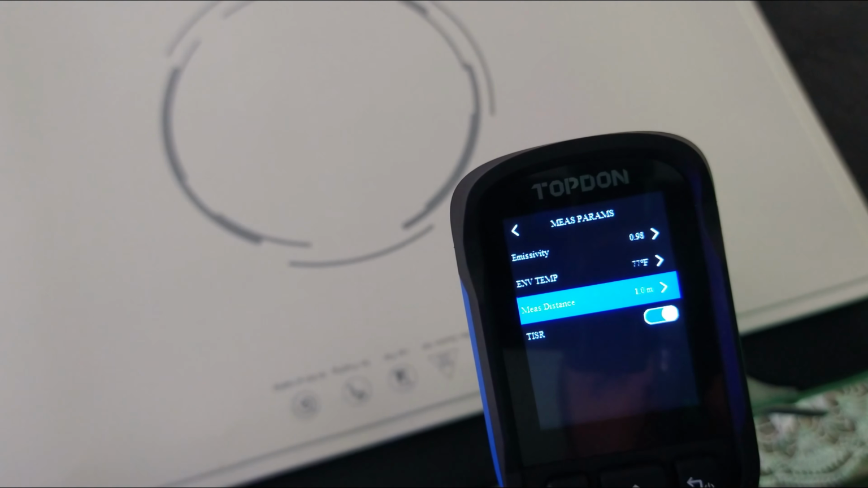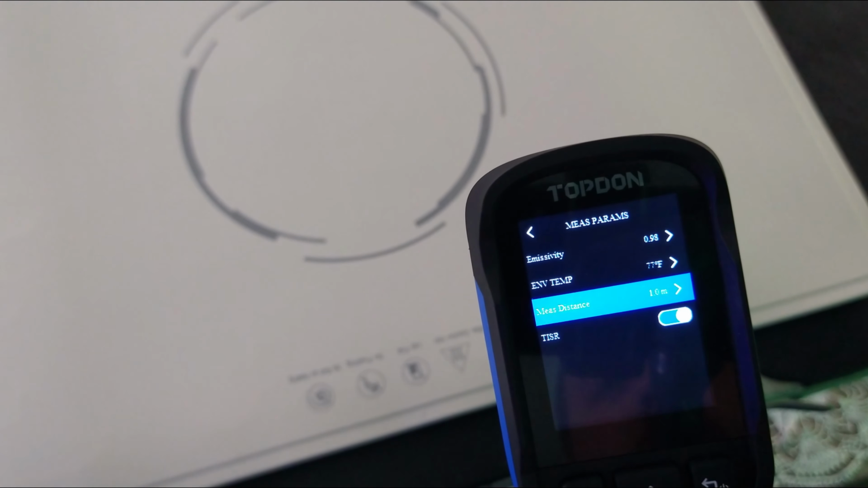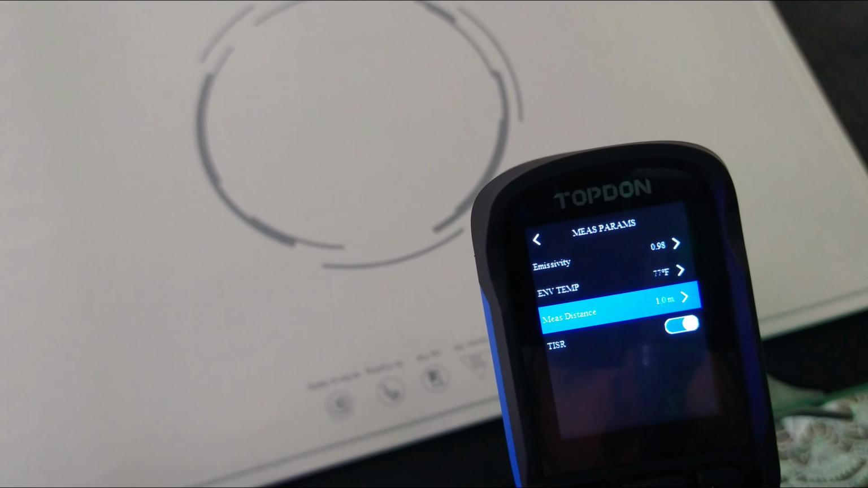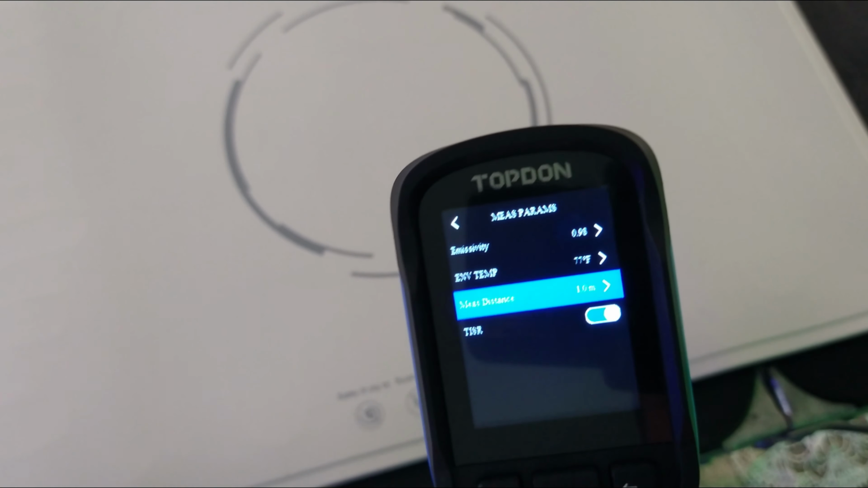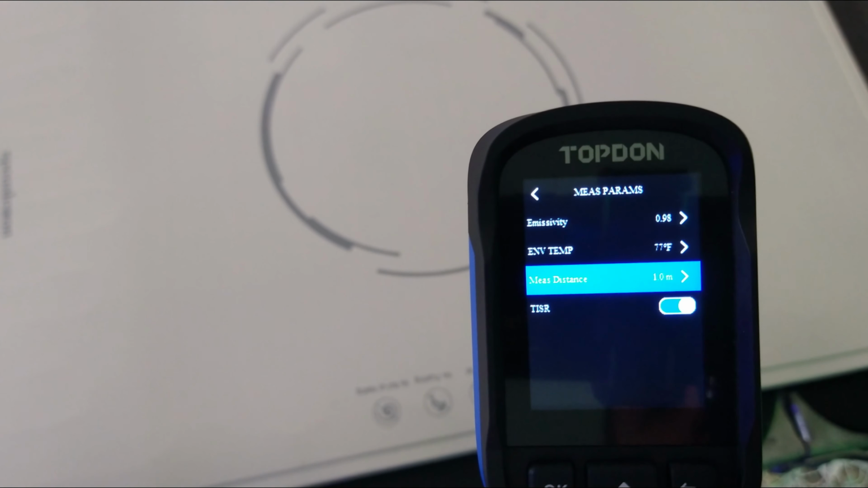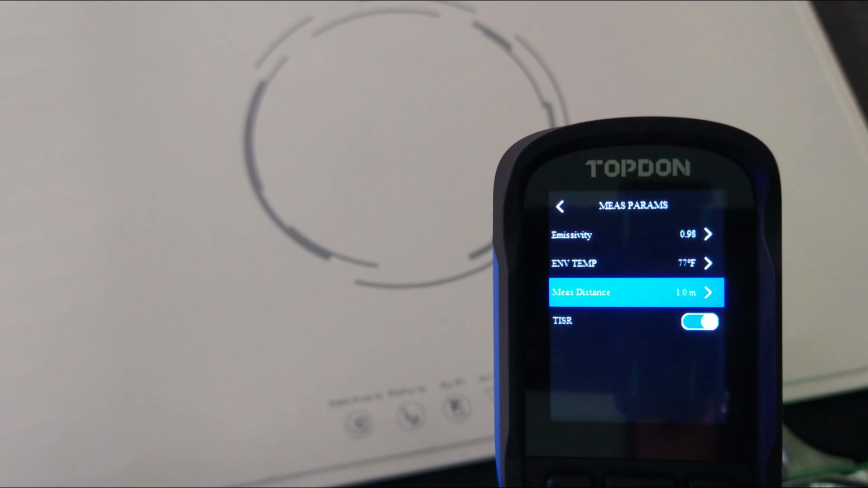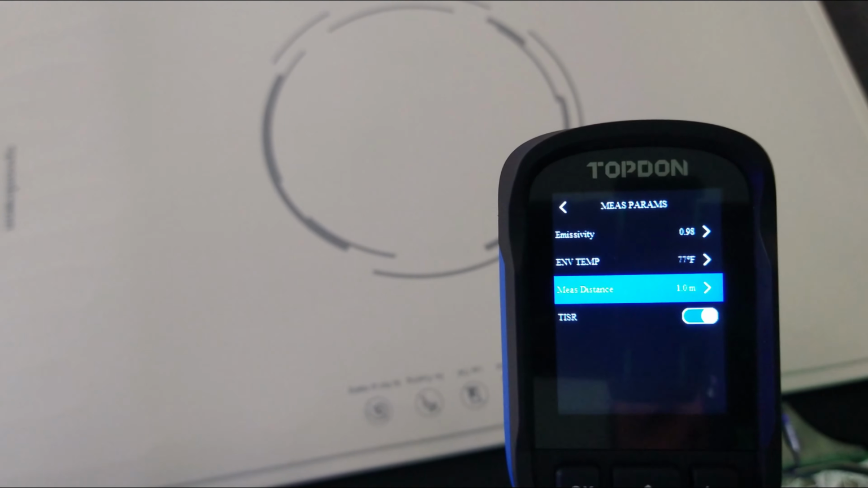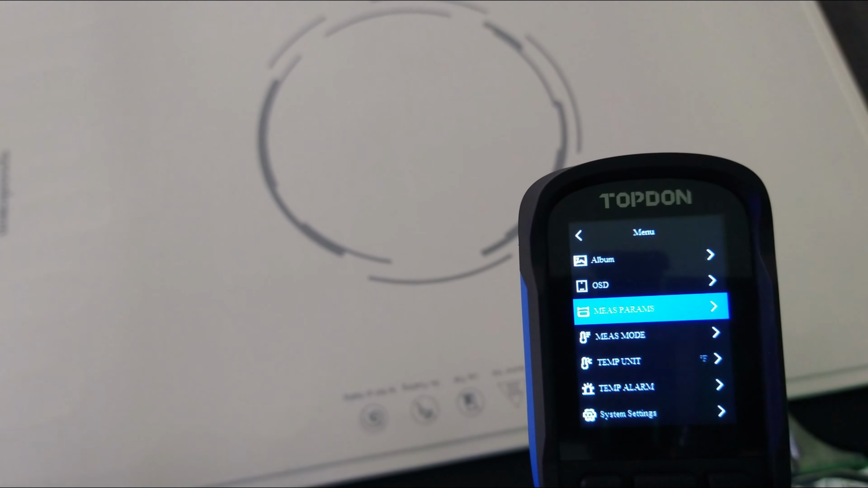We've got the measuring distance, so if you're going from a meter away, or you can change it to be closer. TSIR is really just the resolution that happens. So it's upscaling the resolution from 180 by 180 to 240 by 240. That's what TISR is.